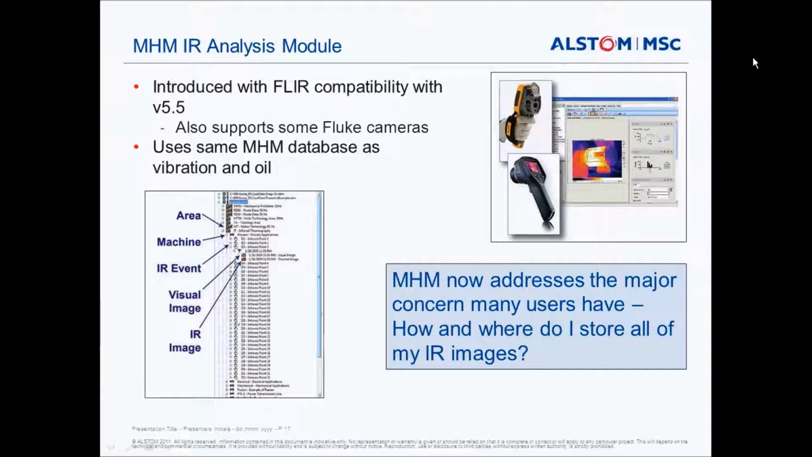And I guess the key message that we want to get across to our customers today is really the fact that what this new software package does is address the concern that many of our customers have, which is: what do I do with all these infrared images that I've got? How do I store them? Because they accumulate a lot over time, and Emerson have really provided a solution to be able to do that. Okay, no problem.